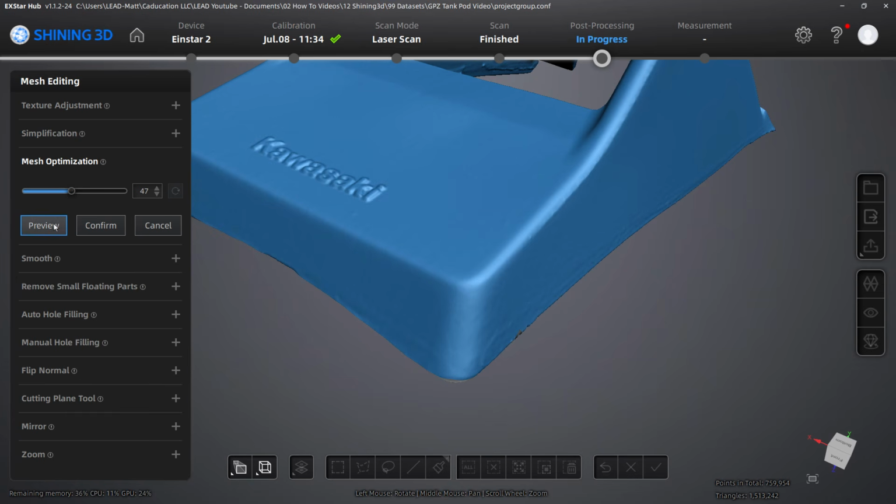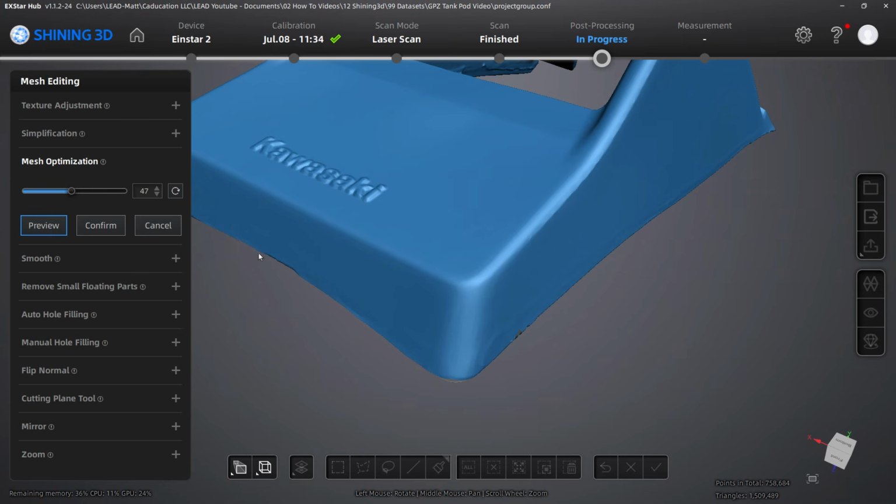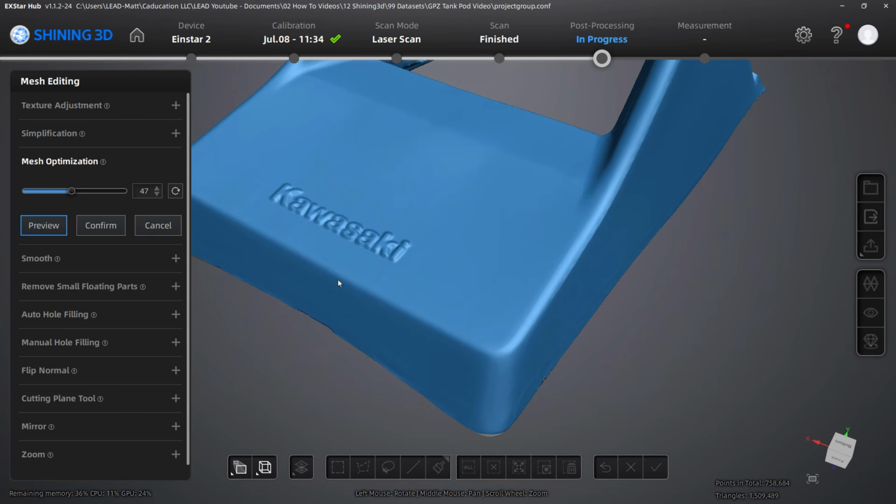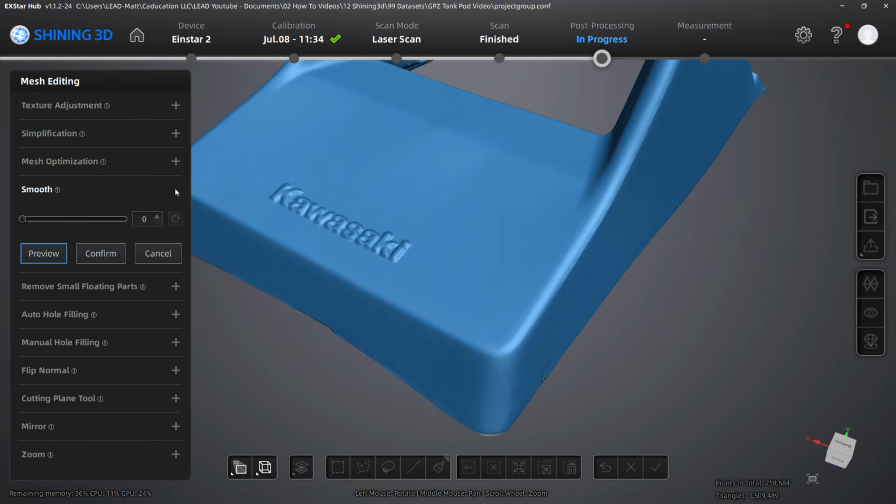So mesh optimization looks at optimizing the density of the triangles in areas where it's needed and reducing the density in areas where it's not. So again, play around with these settings and make sure that you're preserving the edges that you need. Confirm it. Next step is smoothing.